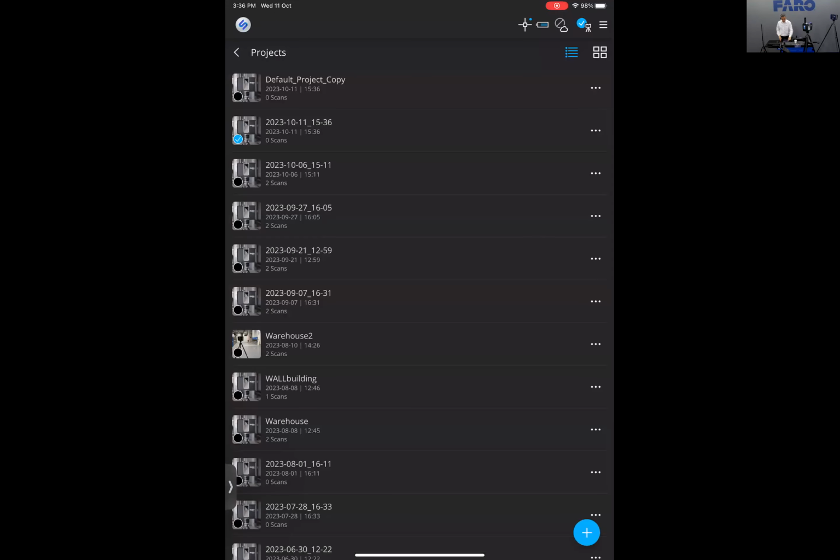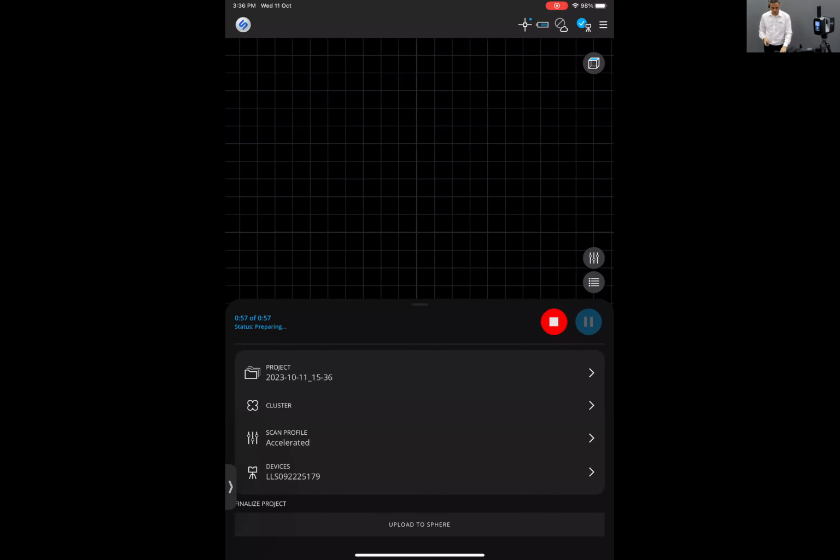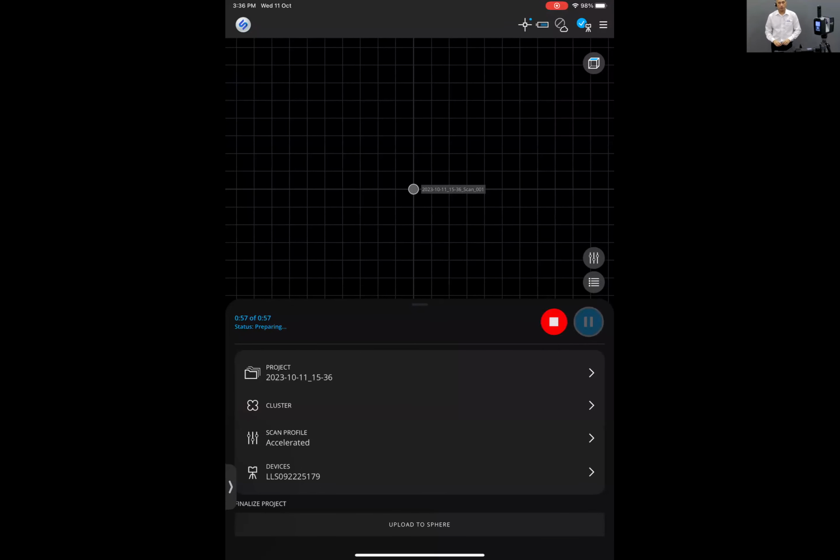So let me just go back here. Right now you see an empty project page on my screen. So let me just click the play button. And again, you can take note of how the scanner moves as it collects point cloud information. Now it's rotating slowly, and the mirror is actually rotating very, very fast right now. And then you can see the data coming in as well inside your Faro Stream app.